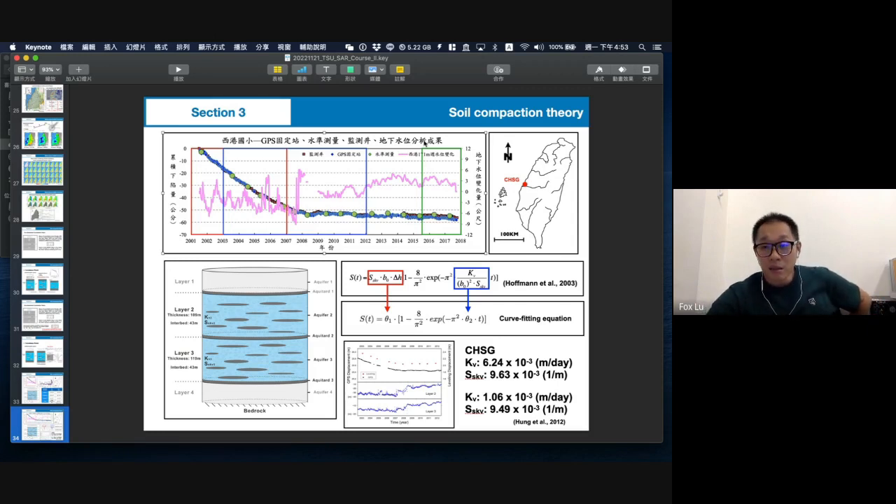And then another part in these stations. Sorry, here is the time, and this is accumulated subsidence. This is meters of displacement.